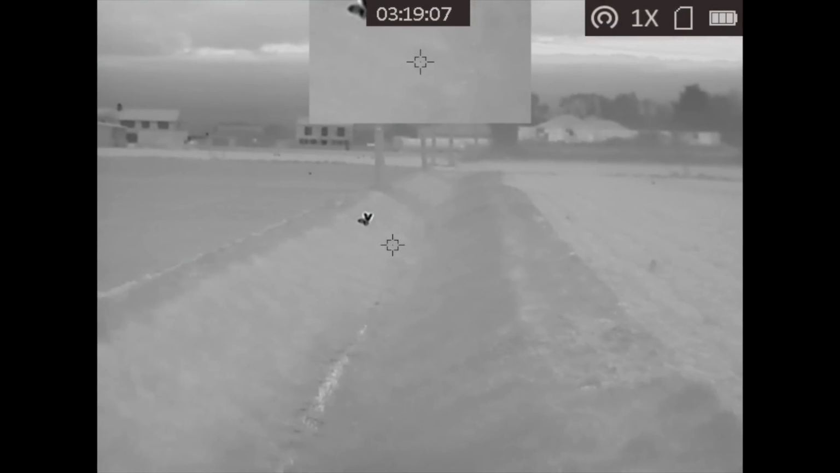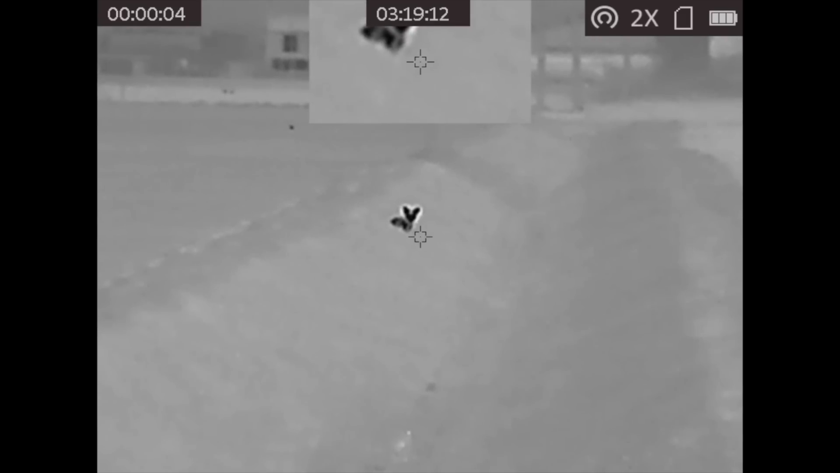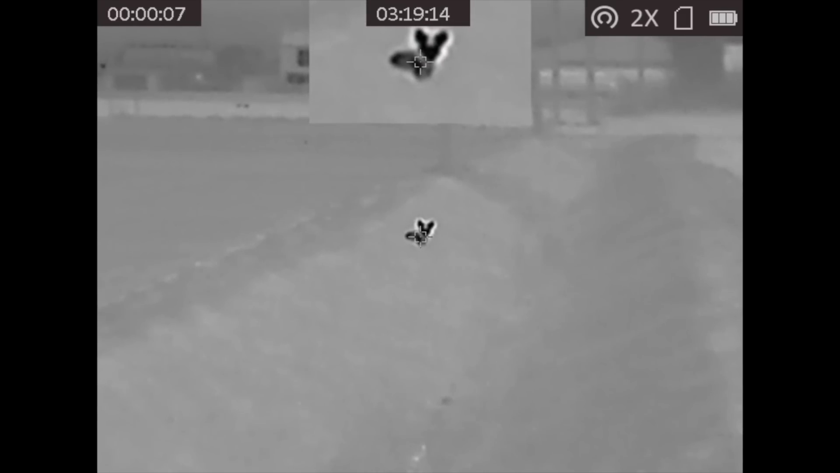As I pull out of the farm, I actually lamp up this fox using the truck lights, so it sits there long enough for me to be able to get out with the rifle and take the shot. Nice easy one, this one.